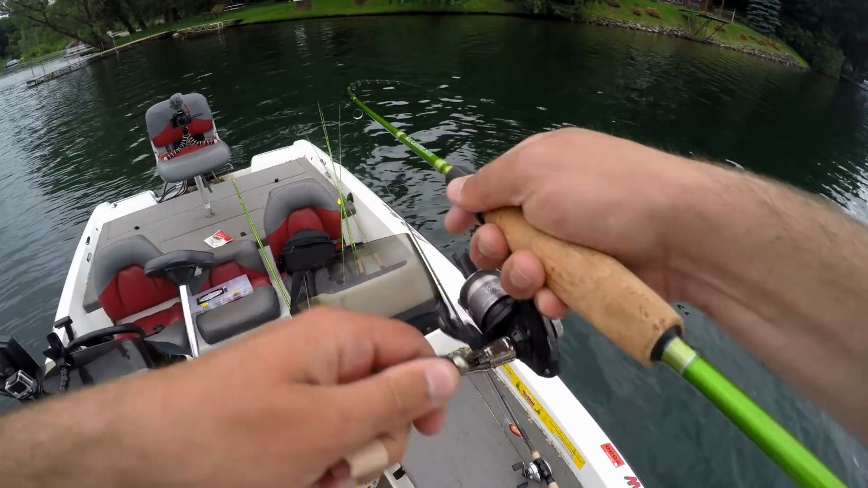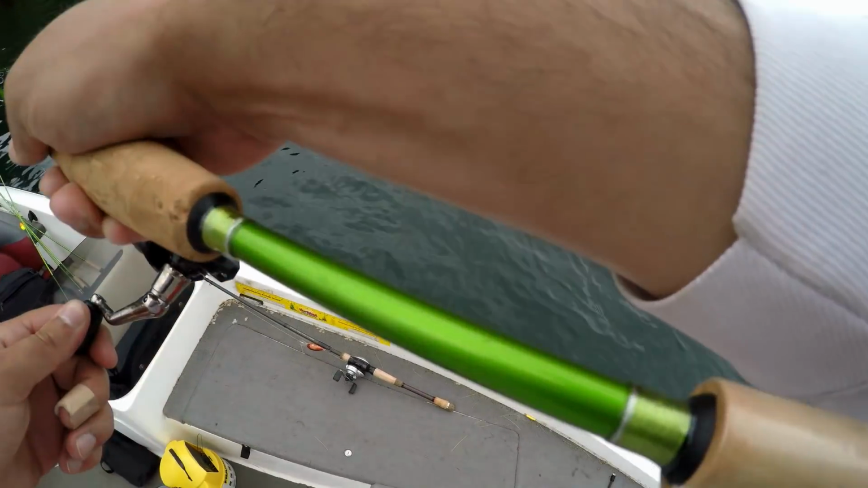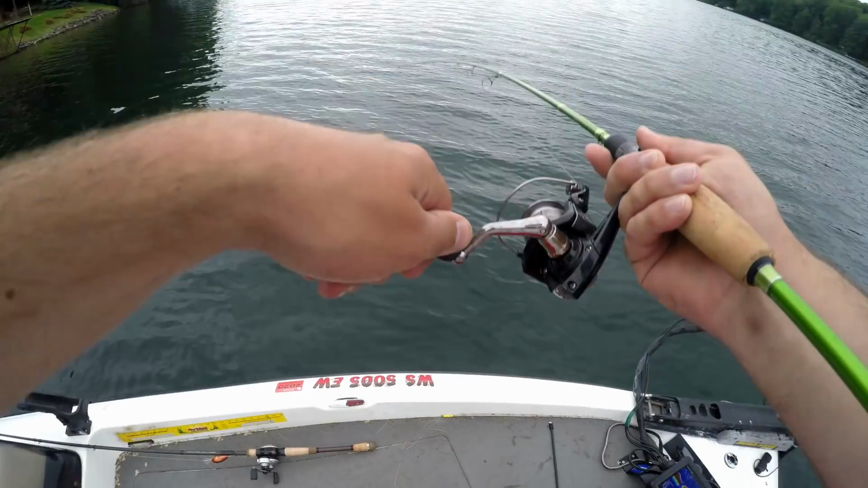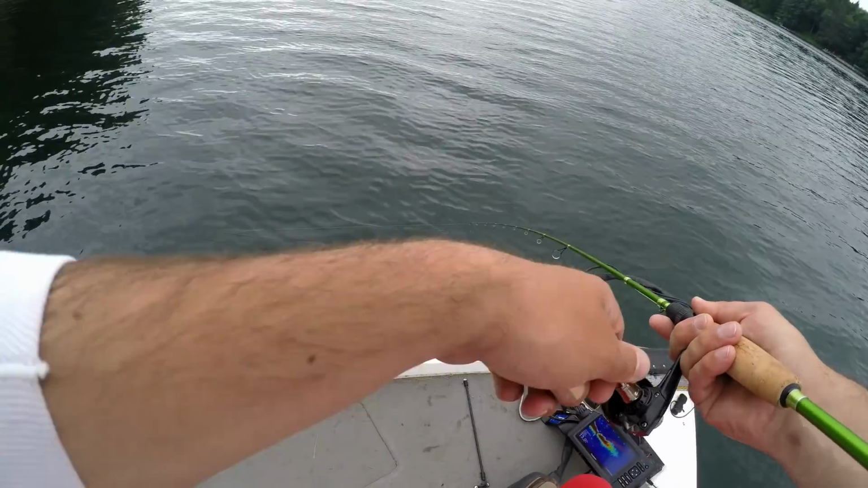There's a fish. There we go. About time. Feels like a crappie too. Hopefully. This is like a decent one. Oh, it is a decent one too. Yes!